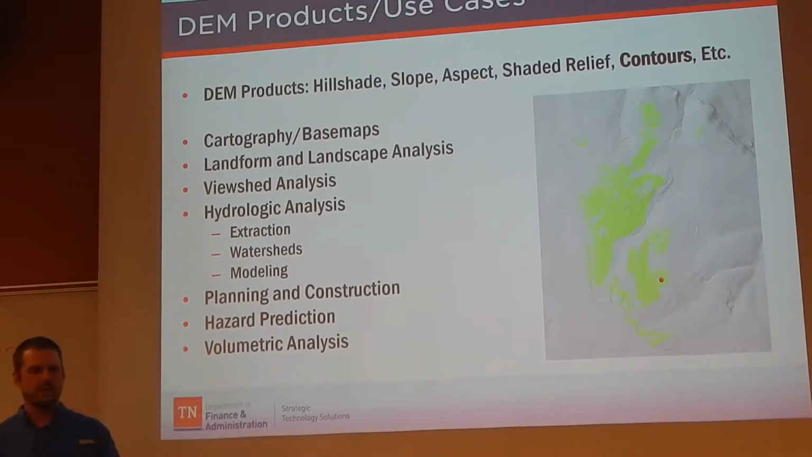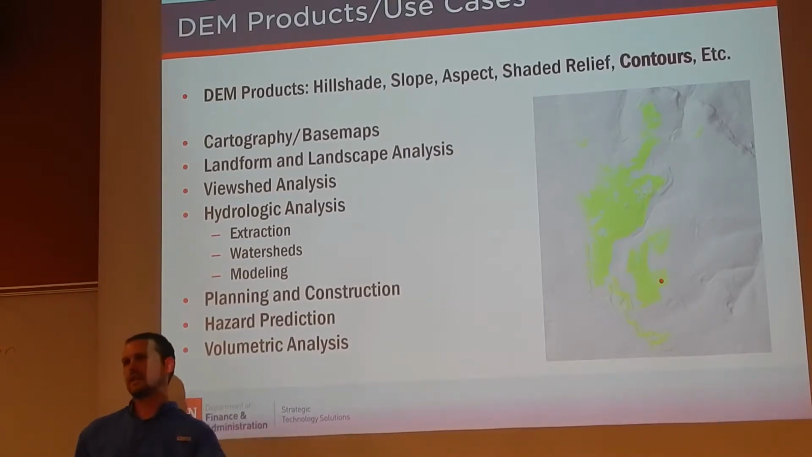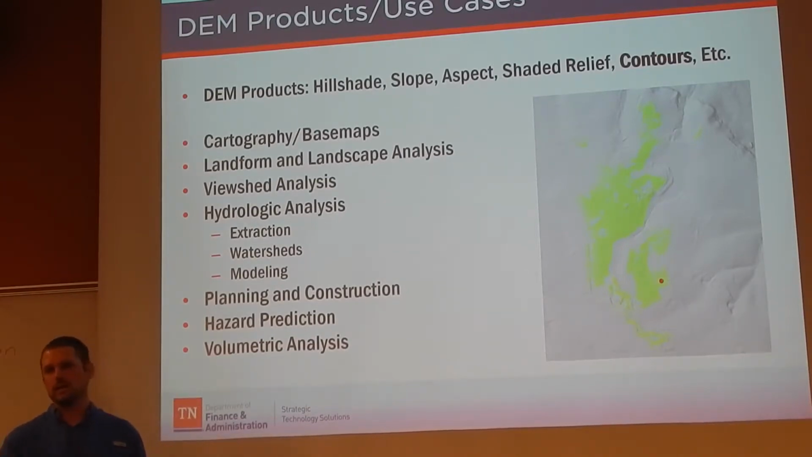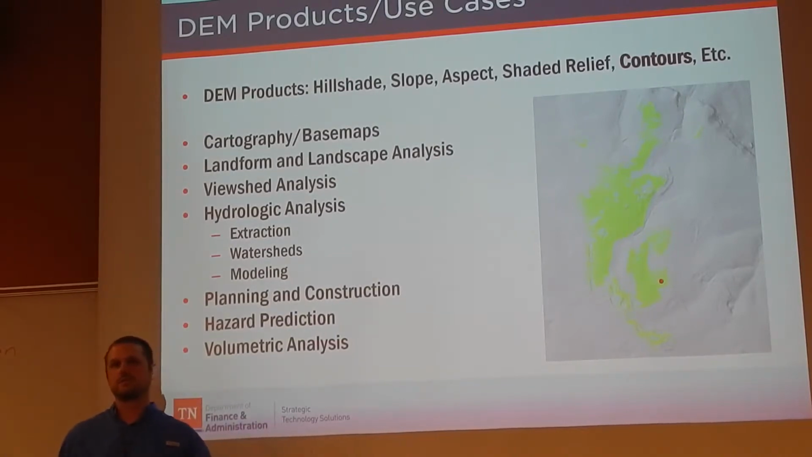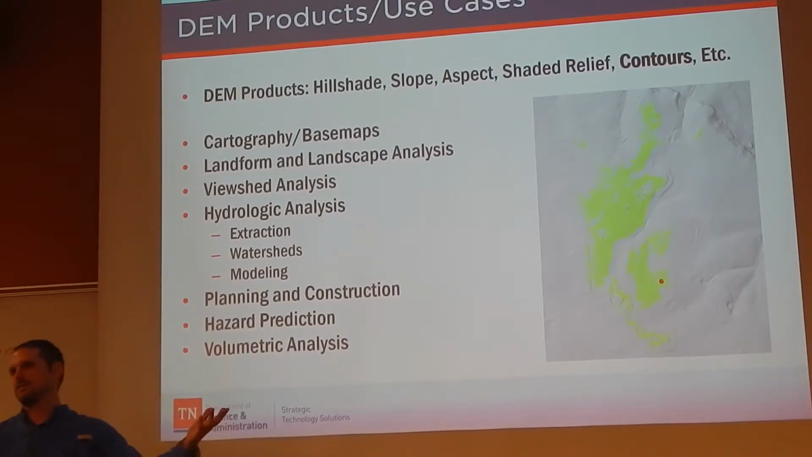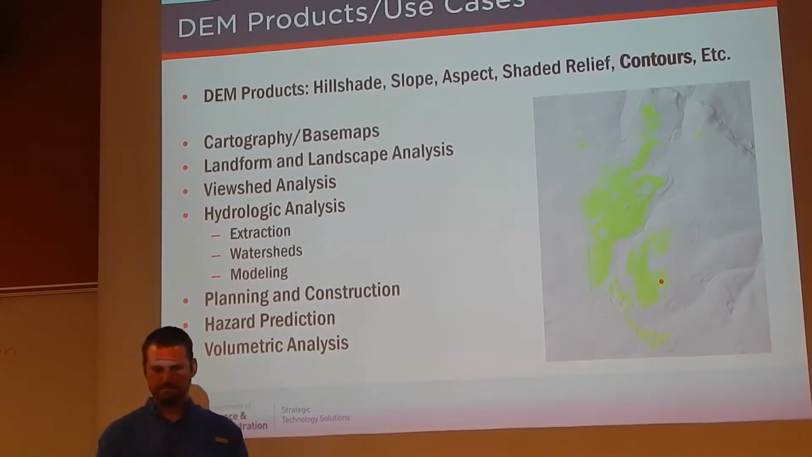The thing about volumetric analysis is this is static data, so if you're in a 27 county area, you want to calculate the volume of a rock pile, let's say. That rock pile has probably changed since 2015. But if you want to see the volume of a mountain or something like that, I'm just saying, it's a static data set, so something to keep in mind.